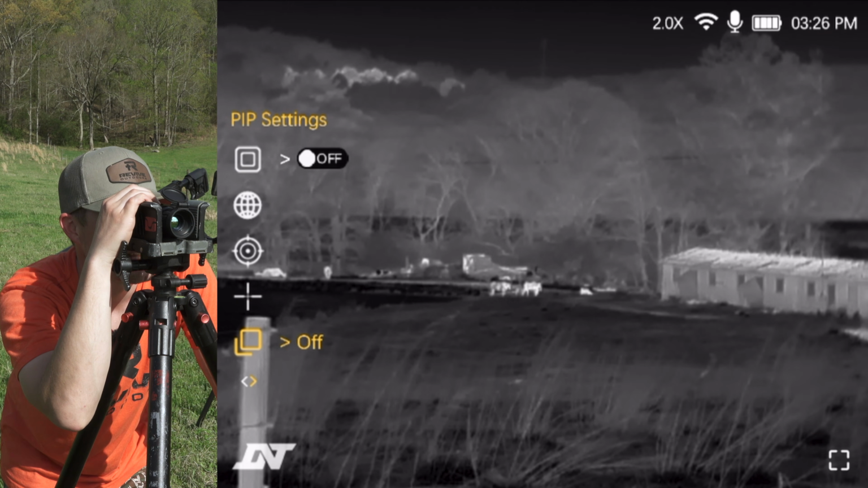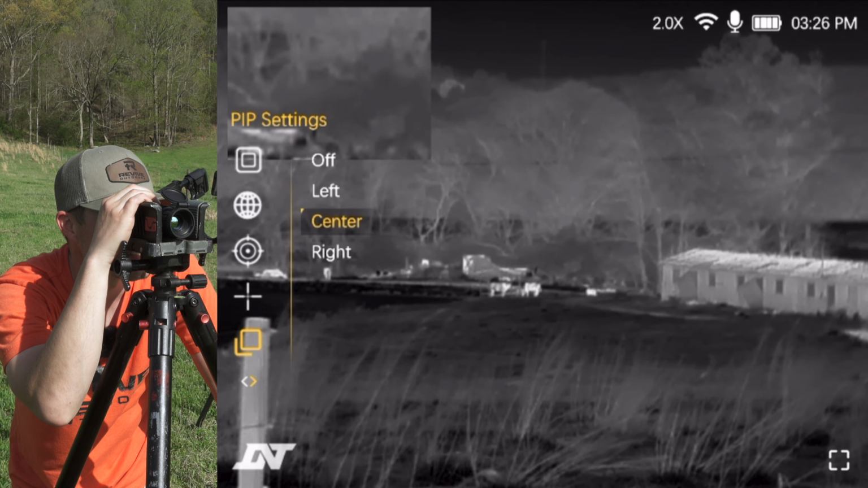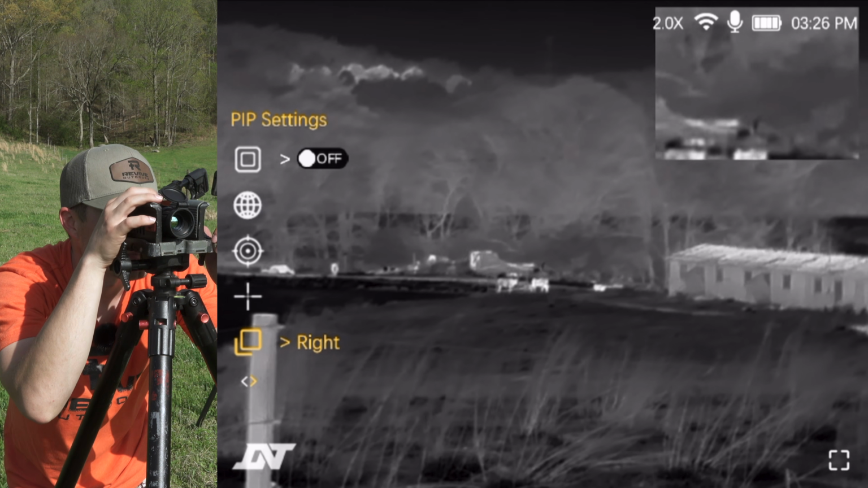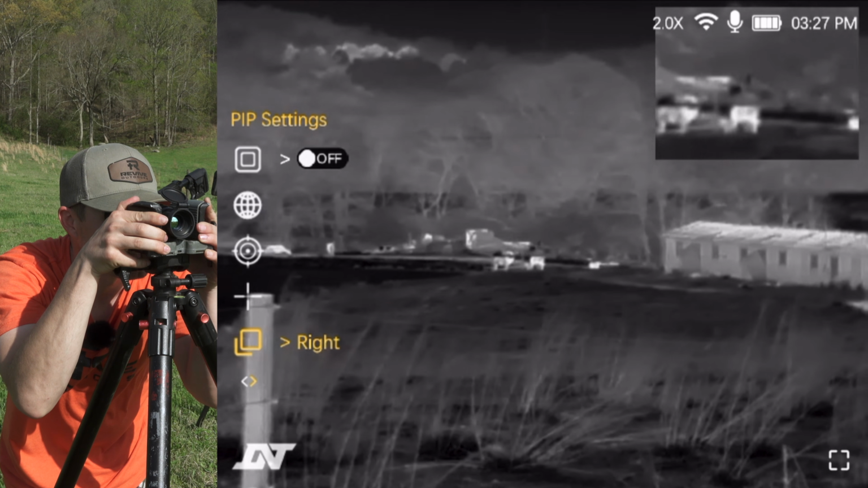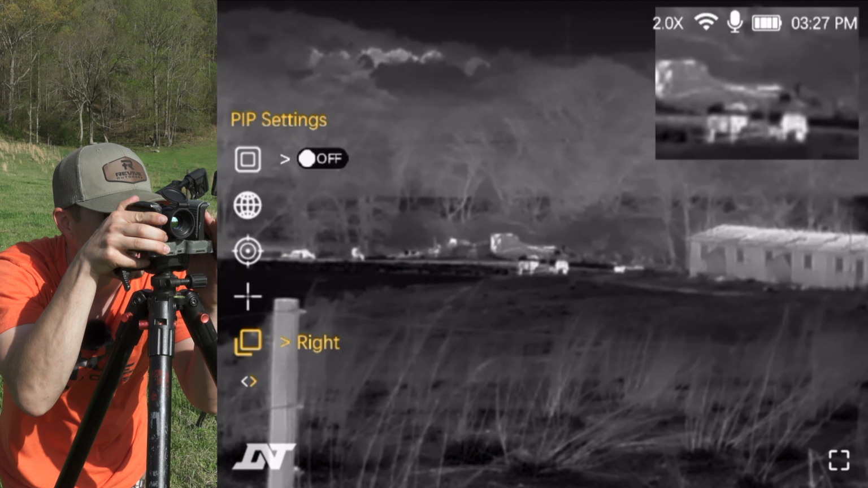and then you can go in here to the pip settings. So pip, you can choose to have it left, you can choose to have it in the center, or you can choose to have it in the right, whichever you prefer. And then you can see it's just going to be a zoomed in version of what you are looking at. So it can help you focus really on your aim when you go to shoot.